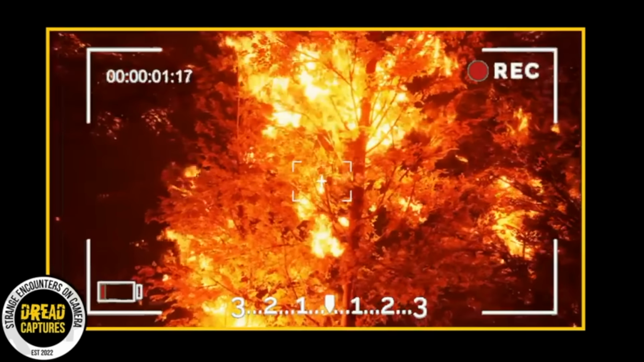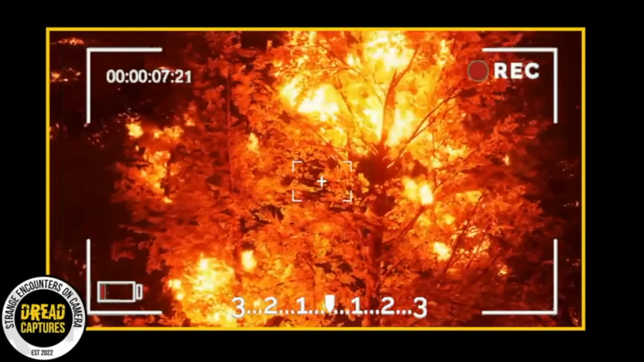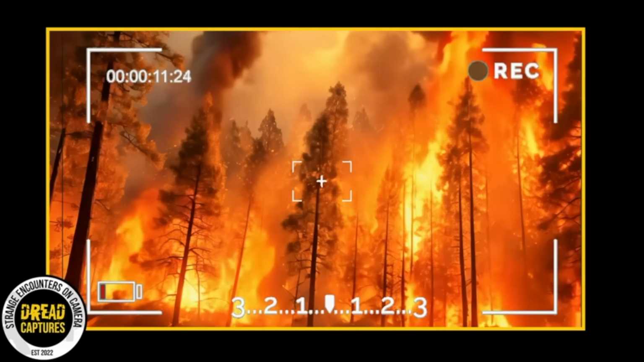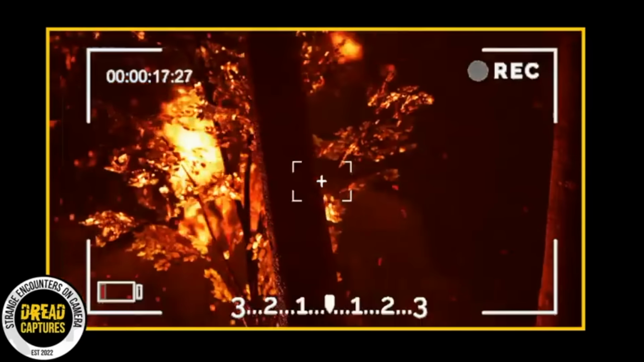Disastrous wildfires tore through Northern California in August of 2020. This wasn't your average summer blaze. It was one of the worst firestorms the region had ever seen. Nicknamed the LNU Lightning Complex, the series of fires merged together, scorching a massive area of land.